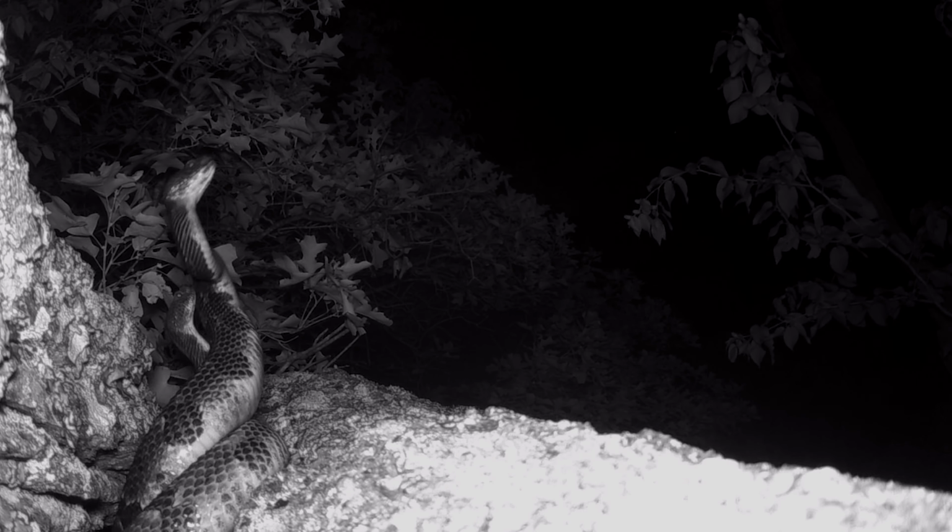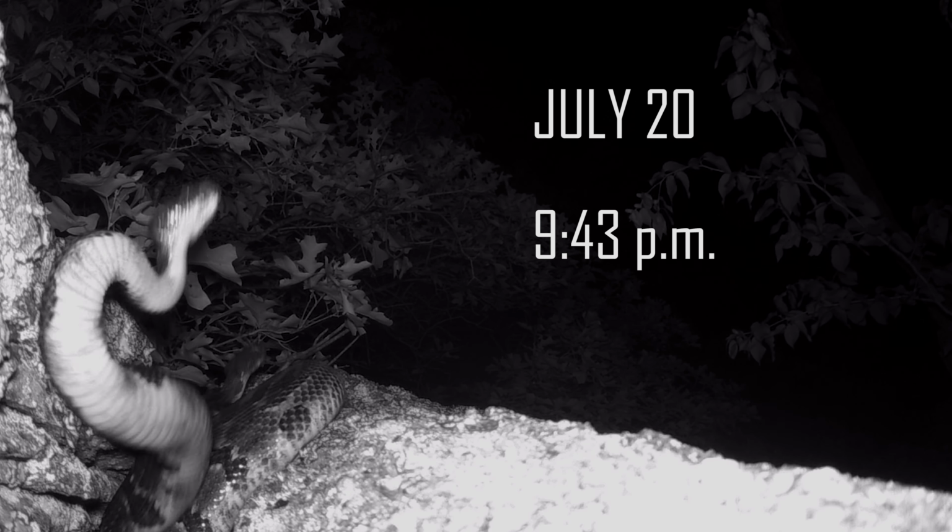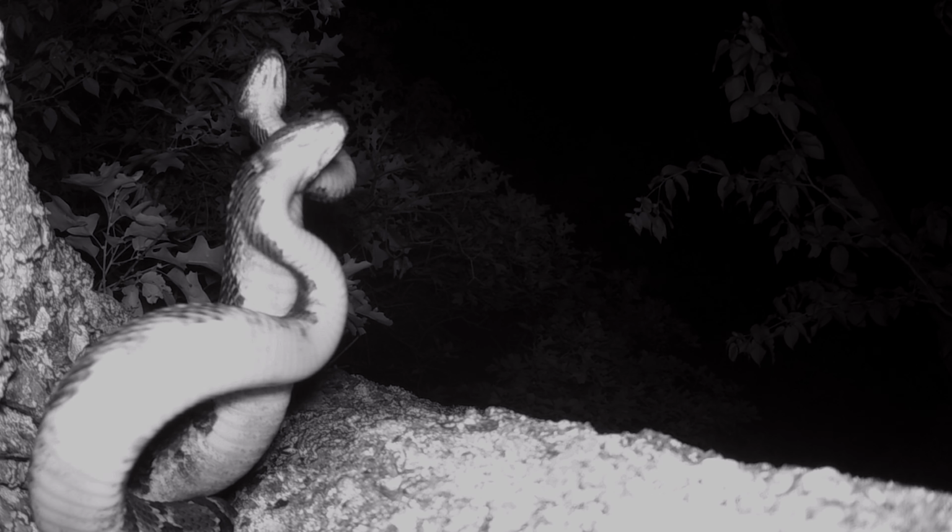So this is the camera I previously mentioned, which captured better footage of a combat dance. Combat dances are performed as a way to determine male dominance when receptive females are nearby. Now, these combat dances are really just wrestling matches where one male repeatedly tries to pin its opponent to the ground.